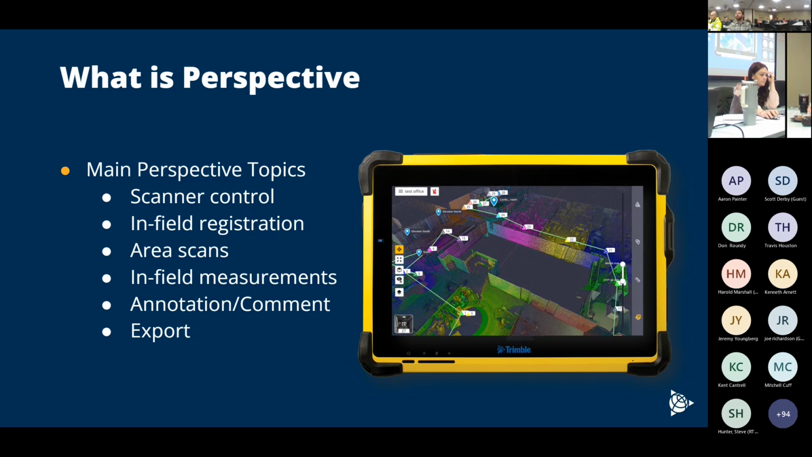And then, of course, we can export, right? So we can export to Trimble data formats through TDX. We can export to industry standard point cloud formats like LAS. And then, again, some of those more specific ones that maybe Bentley or Autodesk may use.